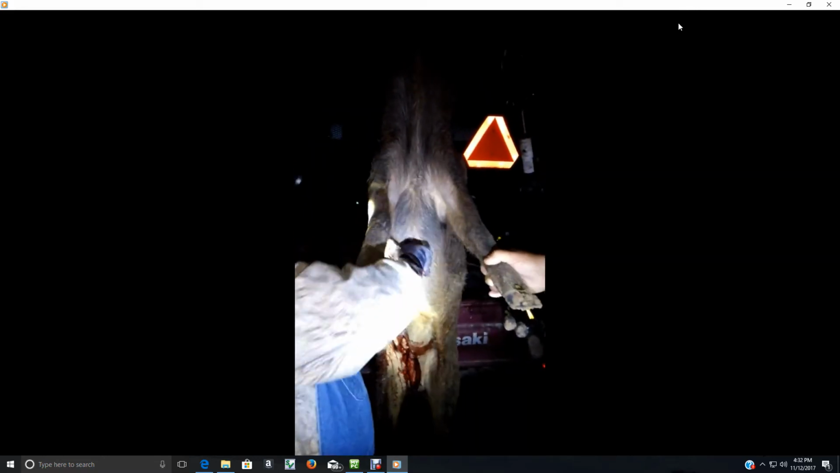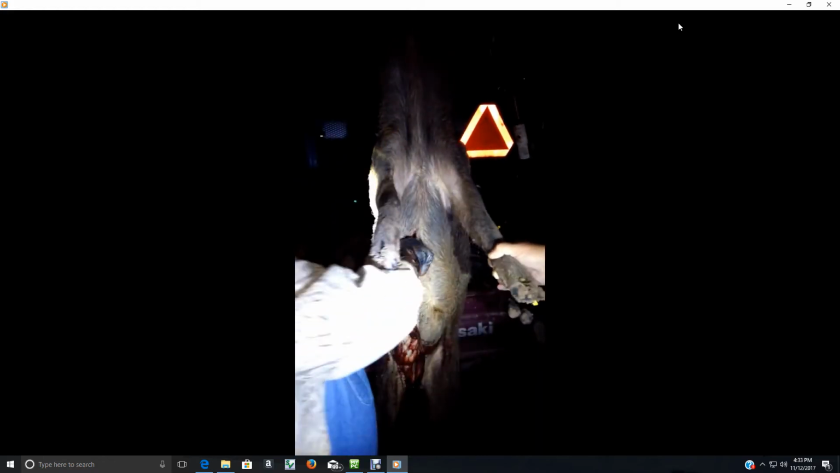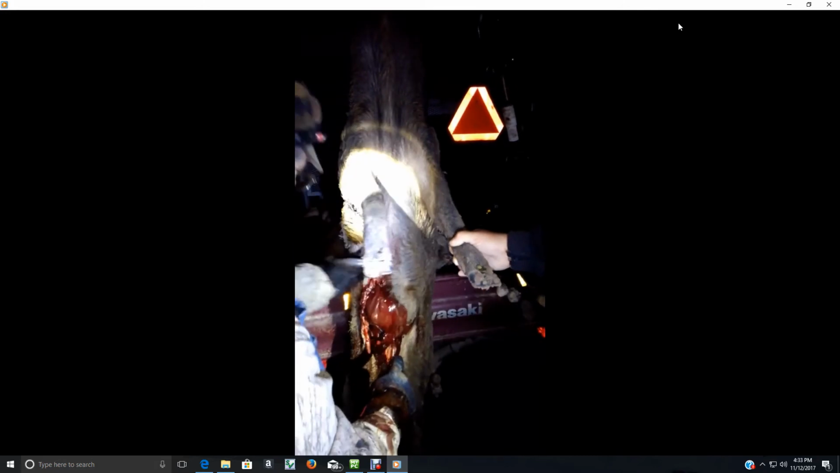Hog was tough. The knife was dull too. That's the 7th one tonight. Oh, not cutting.